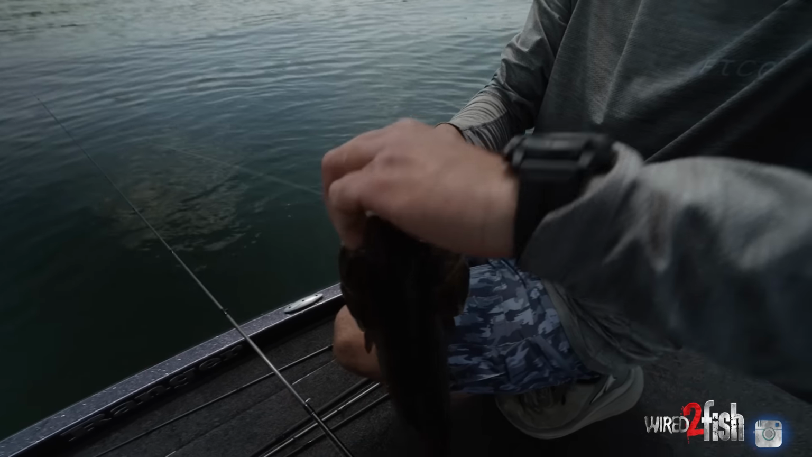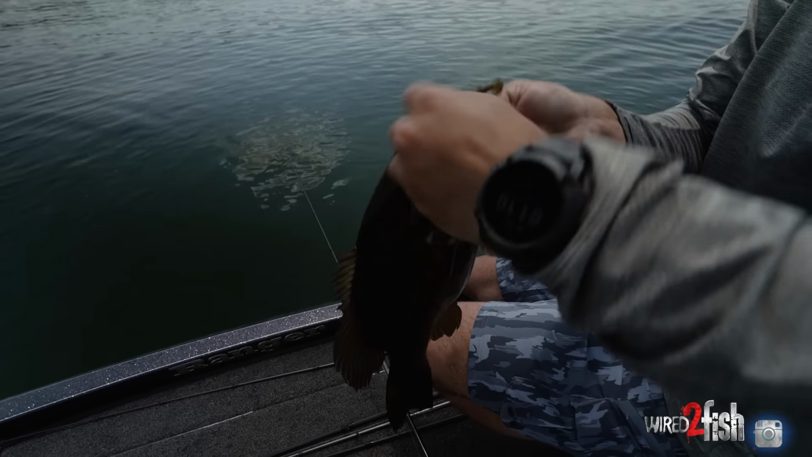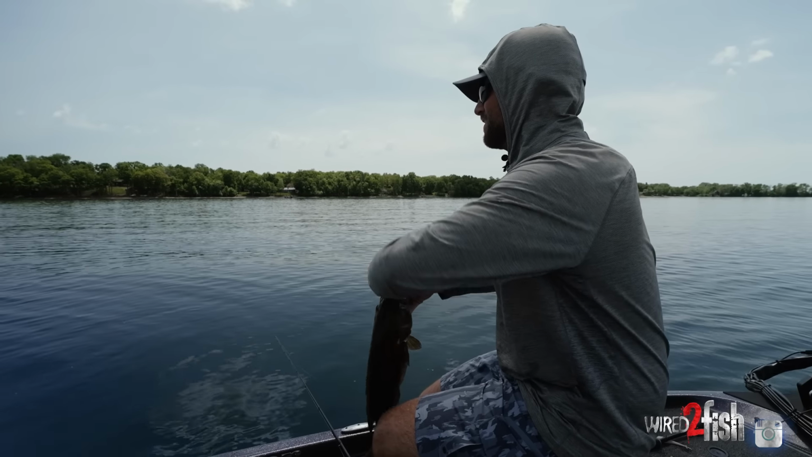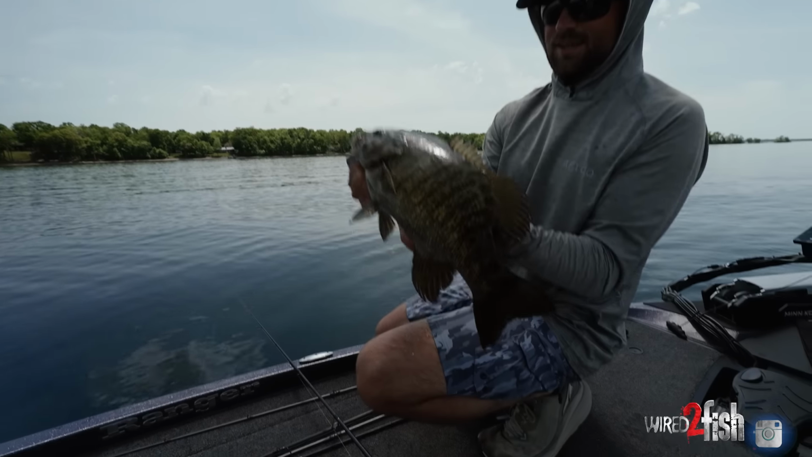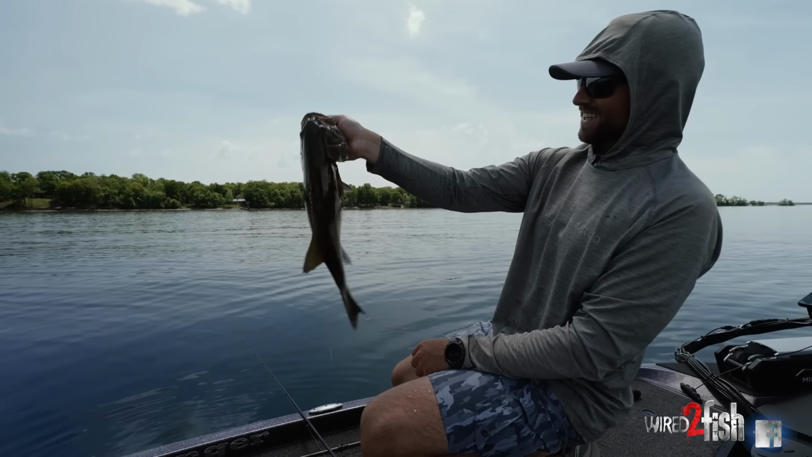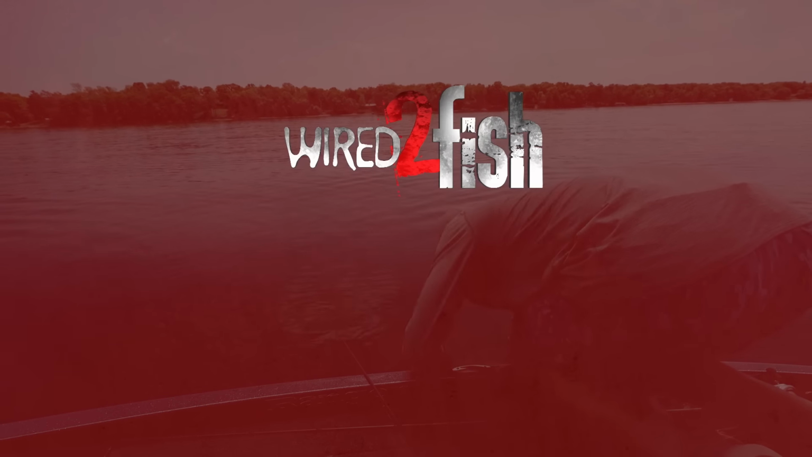Catching them on all kinds of different baits today. And that is what I love about smallmouth fishing. Figuring out the little specifics of what they want to sit on. Once you get that dialed in, mixing up a handful of different baits, catching big chunky ones like that out on Mille Lacs. Does it get any better? No, it does not. I love it.